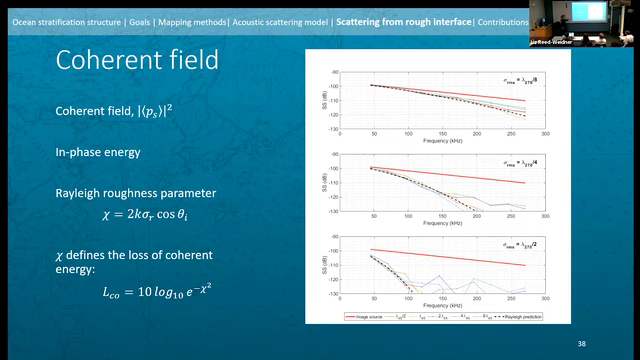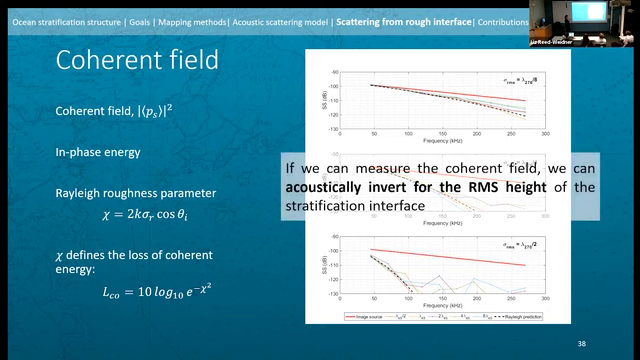So the takeaway here is that if we could measure the coherent field over a large enough range of frequencies, we could actually invert for the RMS height distribution of the surface using the Rayleigh roughness parameter as our model.